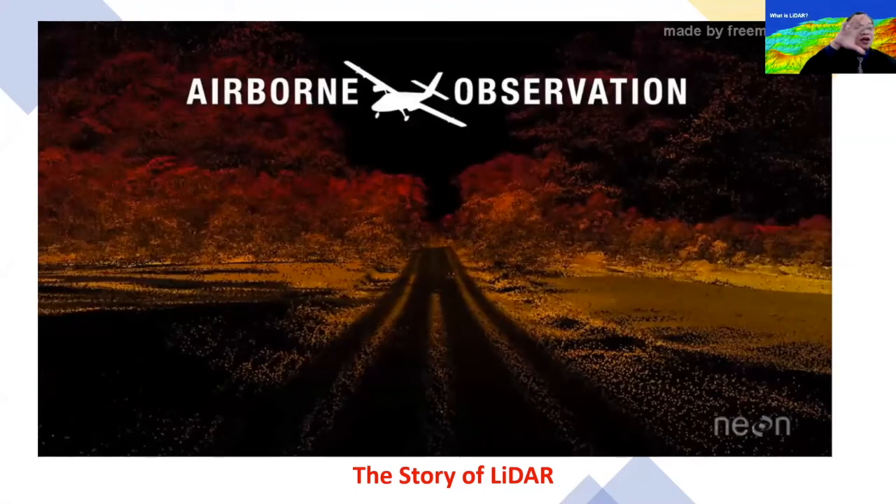So these are a cloud of points that is received by the sensor, reflected from the surface. And each of those points represents height information. And when we process these point clouds, we convert them from one format, the point cloud, called the vector format.